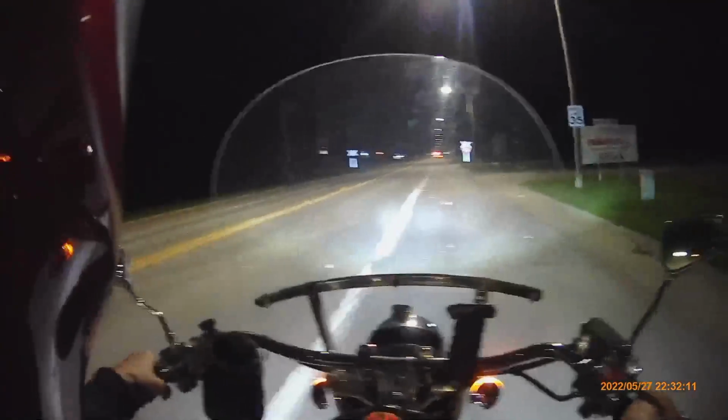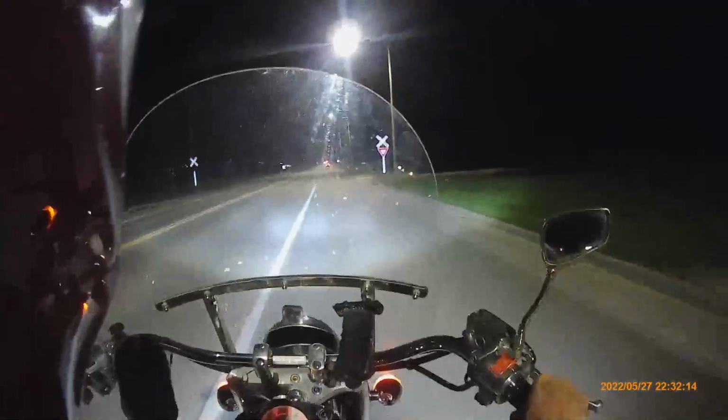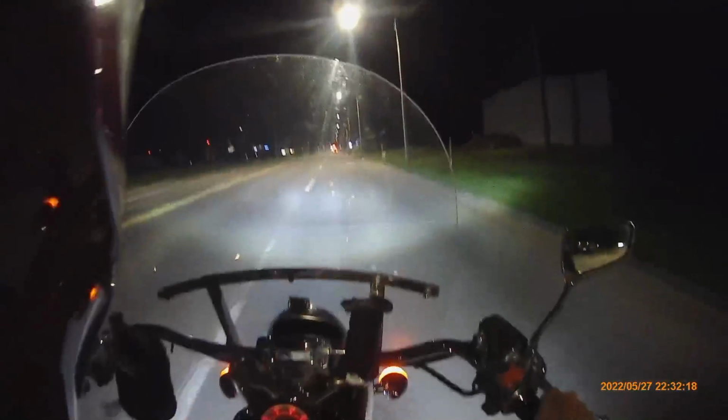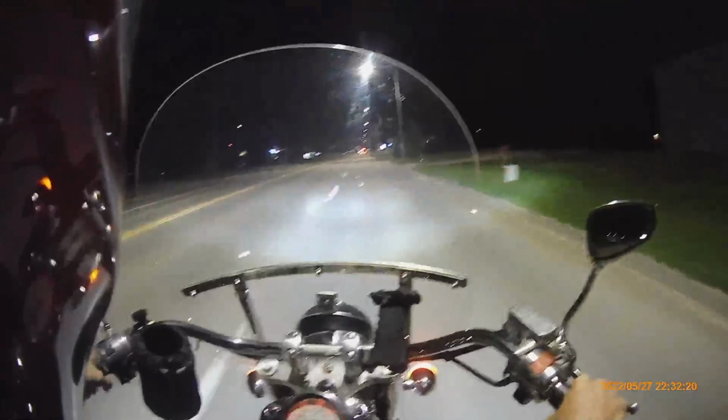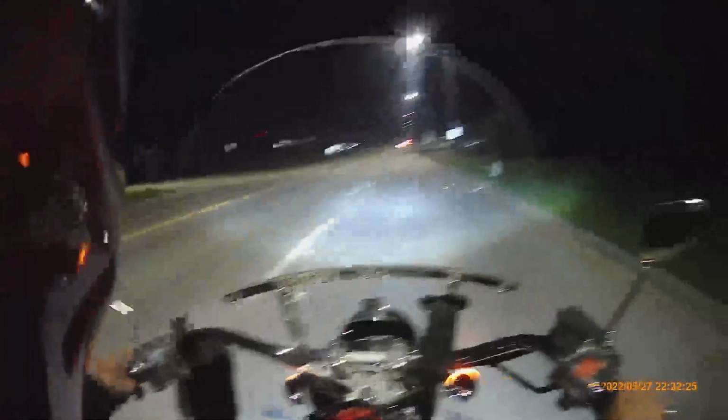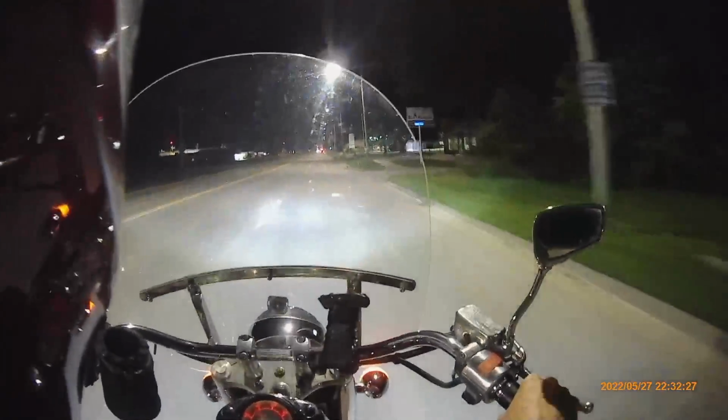You could have that happen here in town too, but there's like street lights and that kind of stuff, and you're not going as fast. You kind of have to go fast on the highway in order to not get hit.